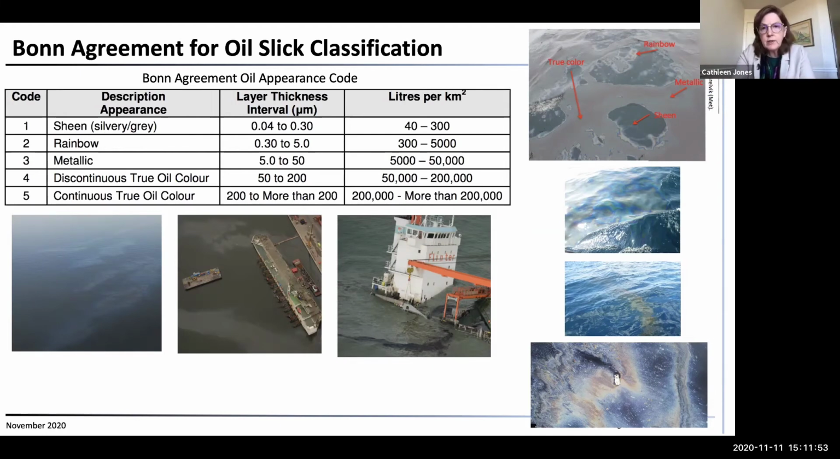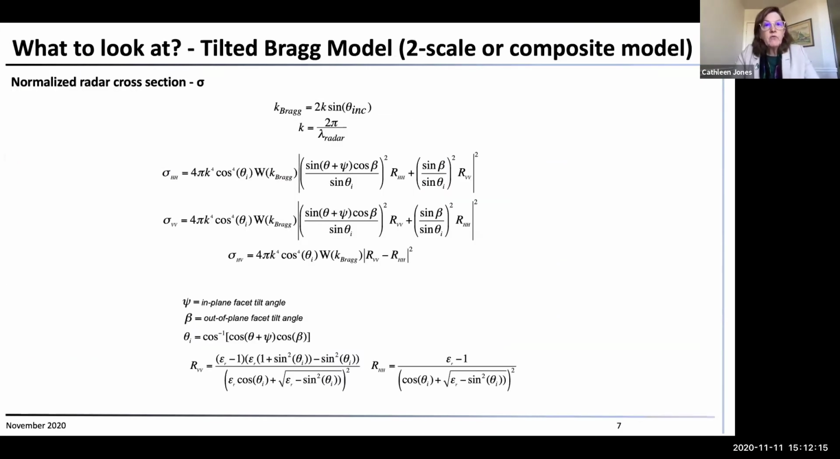For L-band, which has a 10-inch, 24 centimeter wavelength, you expect to have a very thick layer of oil before you are sensitive to the dielectric. And for something like X-band, where you have a 3 centimeter wavelength, then of course it can be a lot thinner. So what do you look at whenever you look at the parameters from radar backscatter?